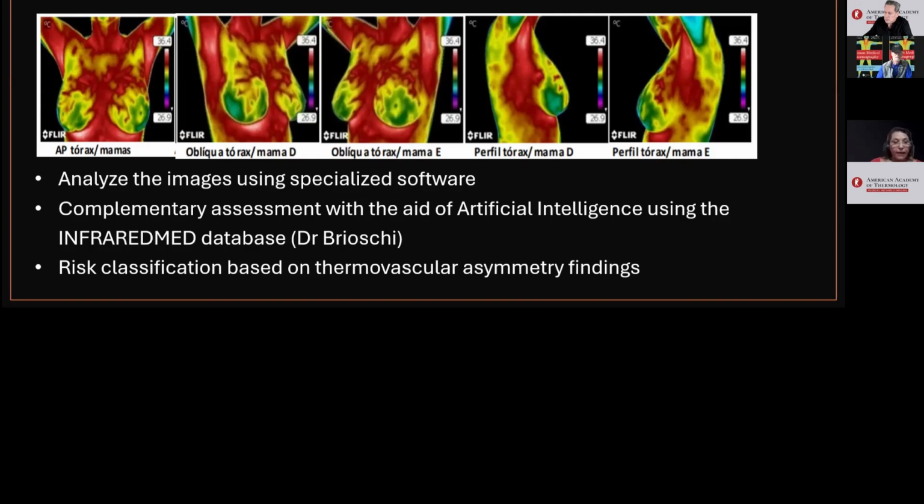First, I request a breast cancer screening test, such as mammography. In my country, it is recommended. After that, I capture infrared images of breasts according to the Abraham protocol.